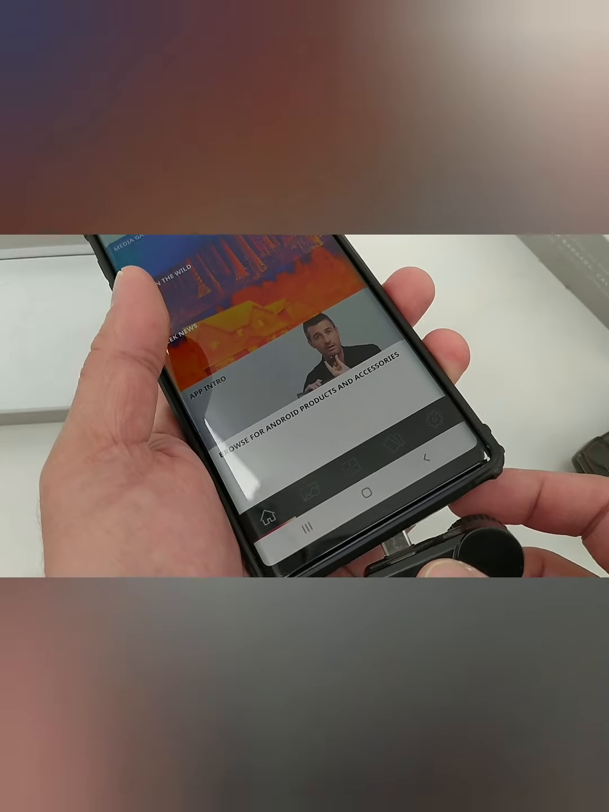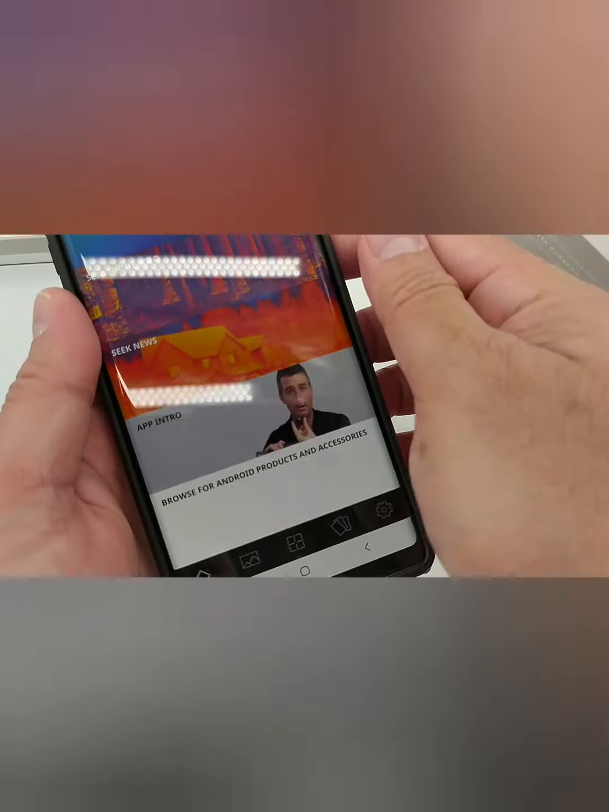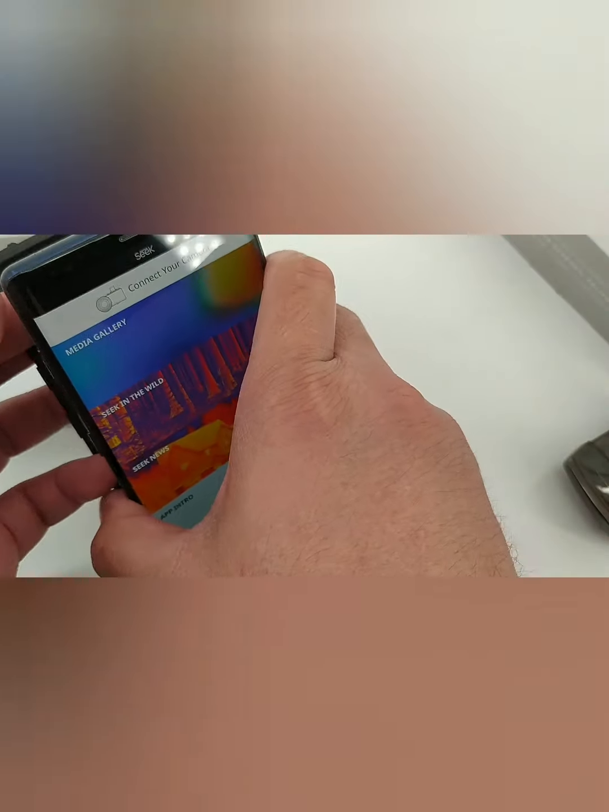So now I have downloaded it. Let's try and plug in the camera. Oh, so the casing is getting in the way, so I'll have to remove this first.